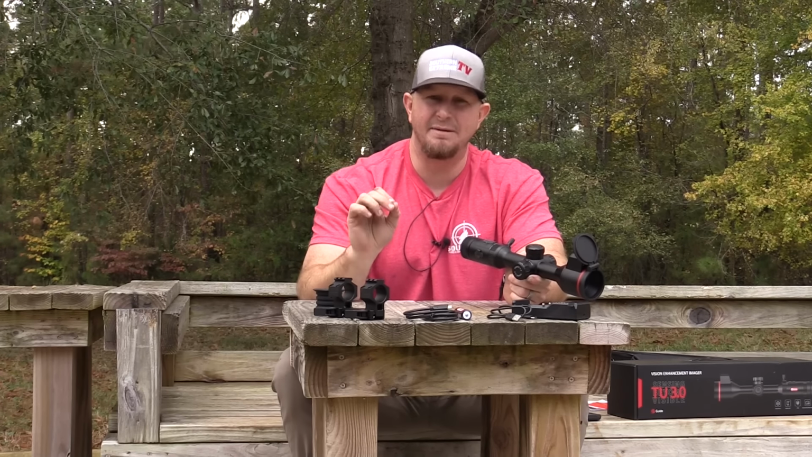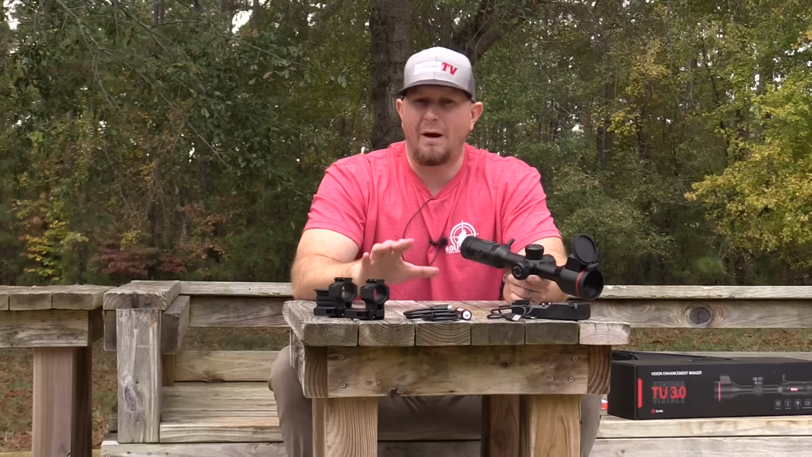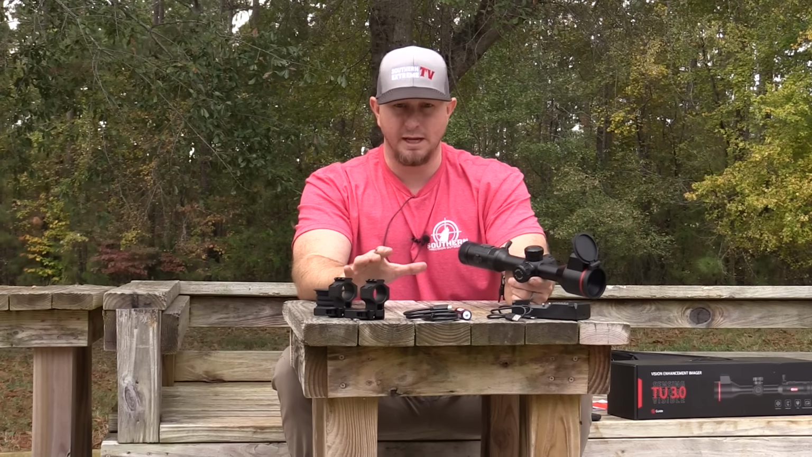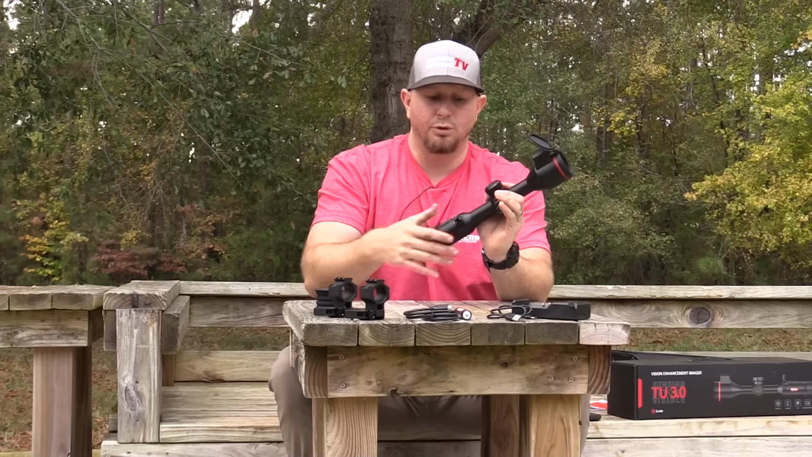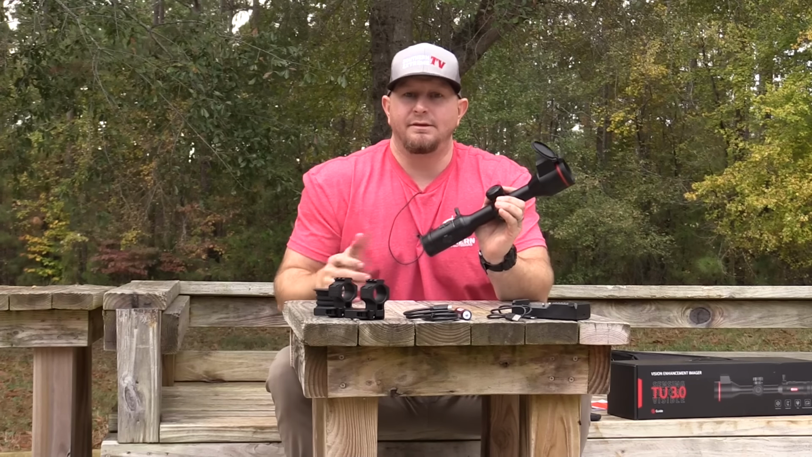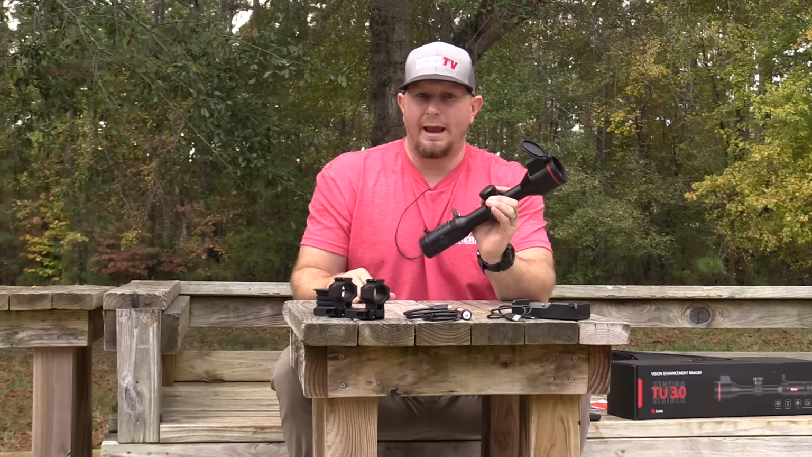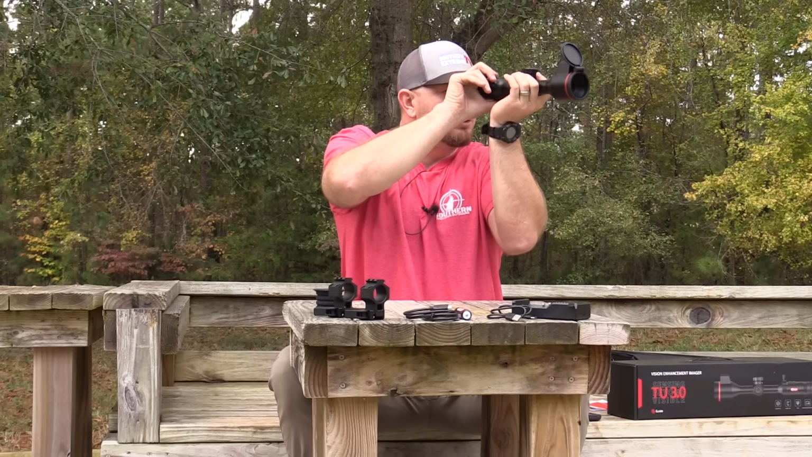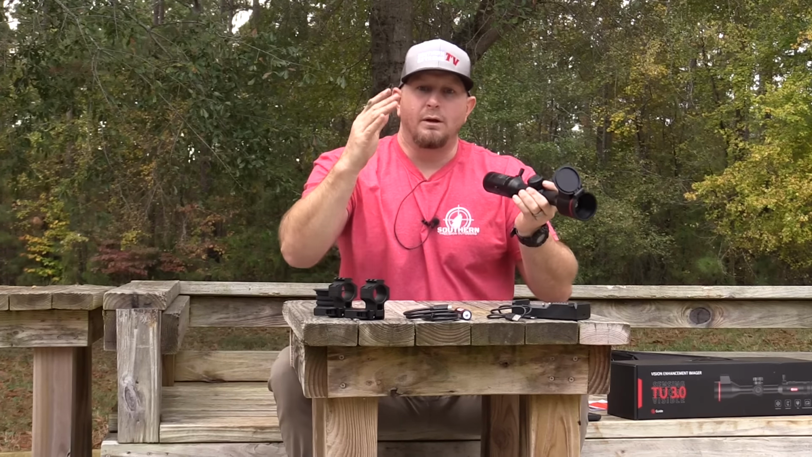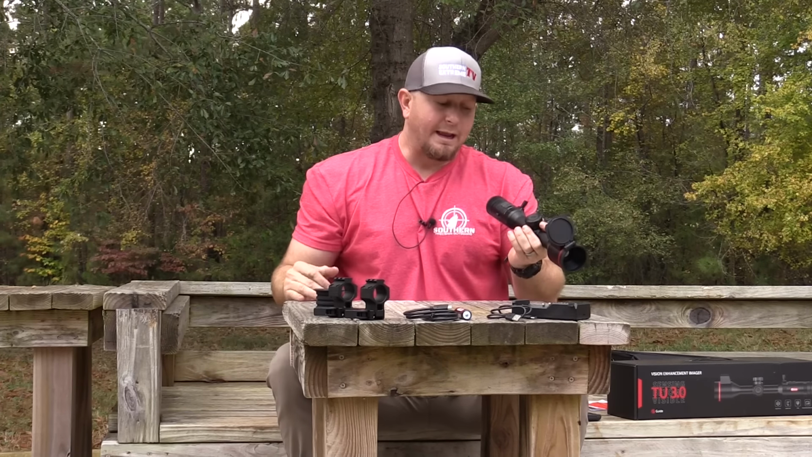Again, that's a very nitpicky thing that I have, and I would say that 95% of the people out there on the market are not going to notice that whatsoever, because this is a very simple throw lever. We're talking about 1/8 of a second of going from max zoom to zoomed all the way out. And the good thing about it is it's very responsive. It's not like when you zoom in, you have to sit there and wait on it to gradually zoom all the way in, and then when you zoom out, it gradually zooms all the way back out.